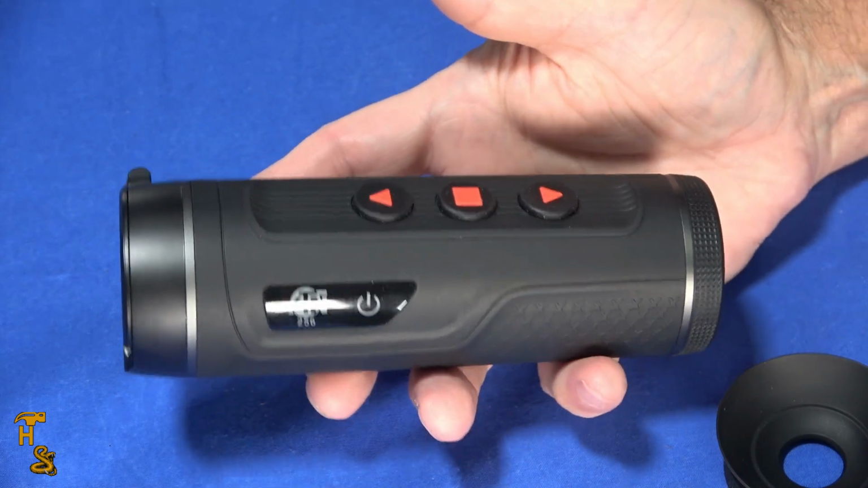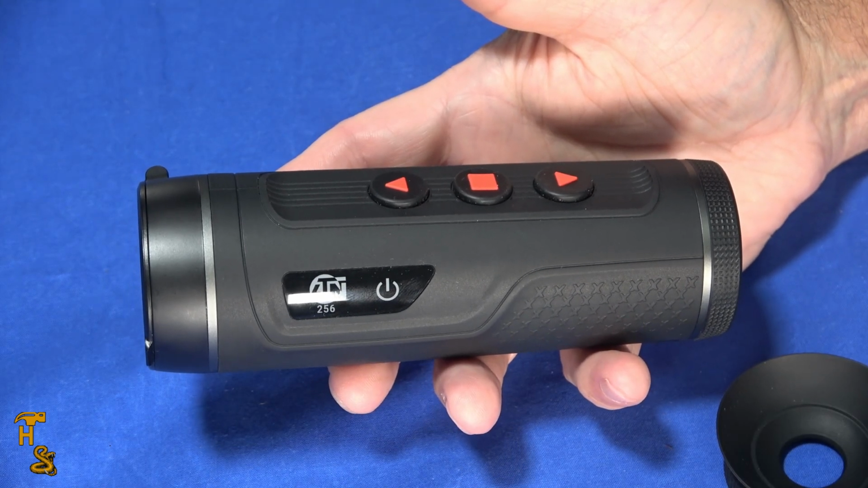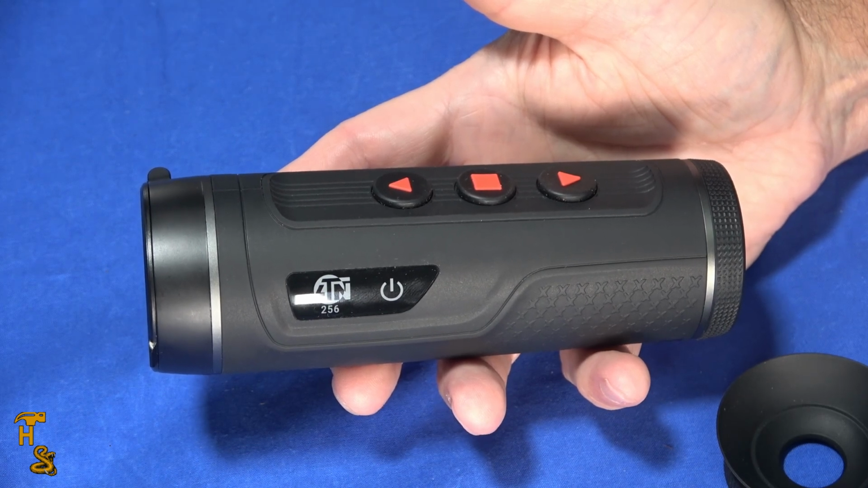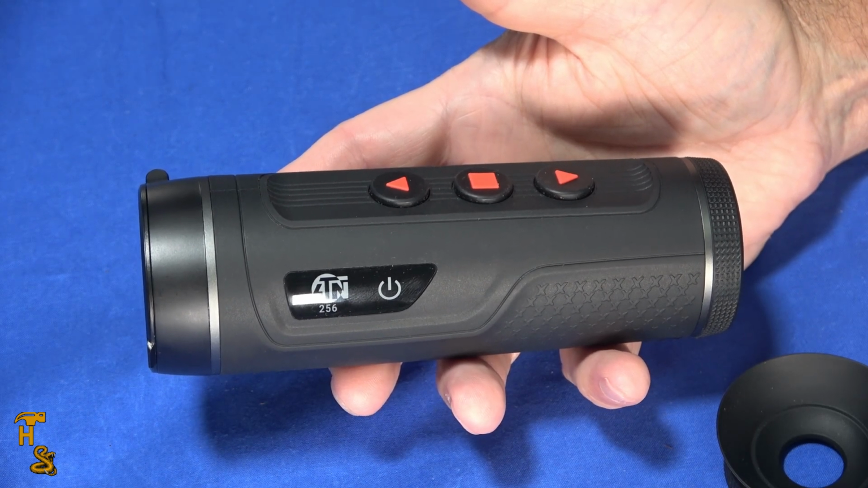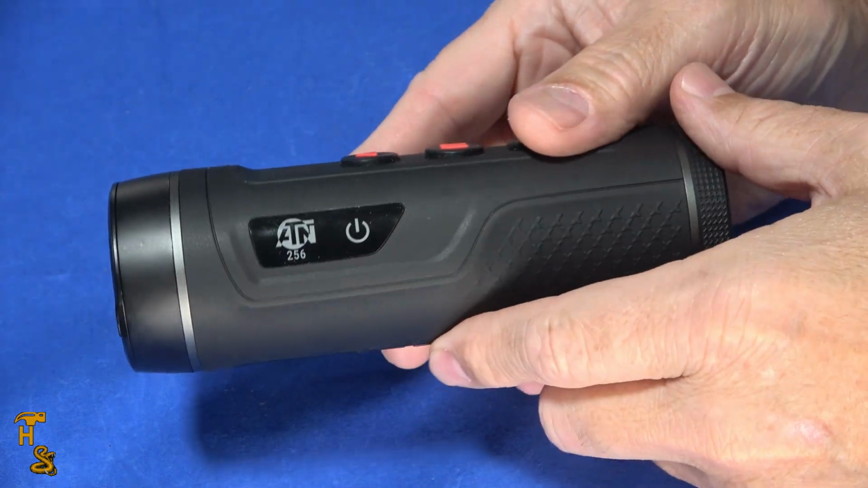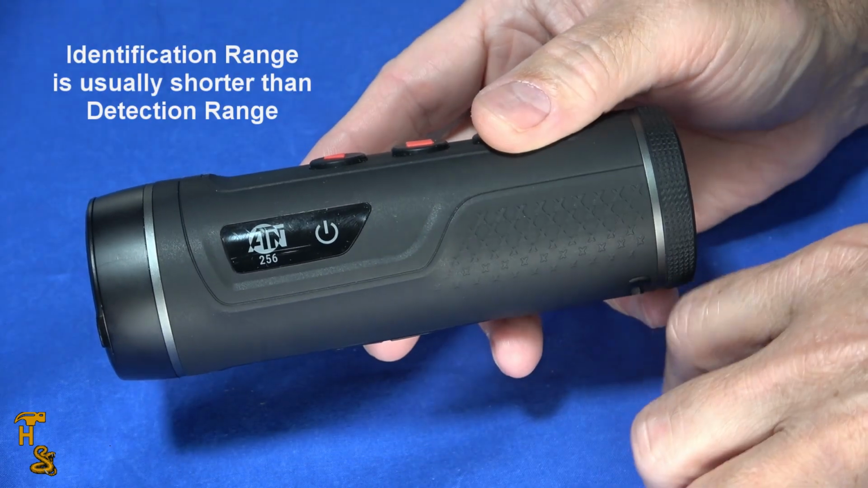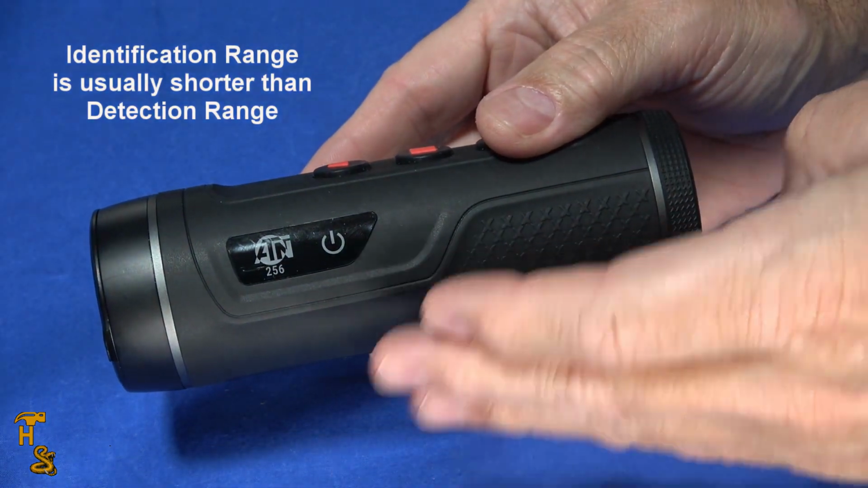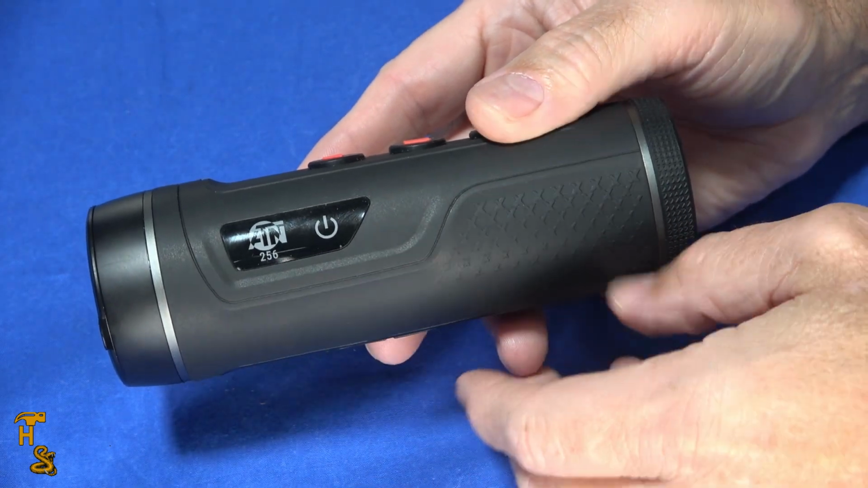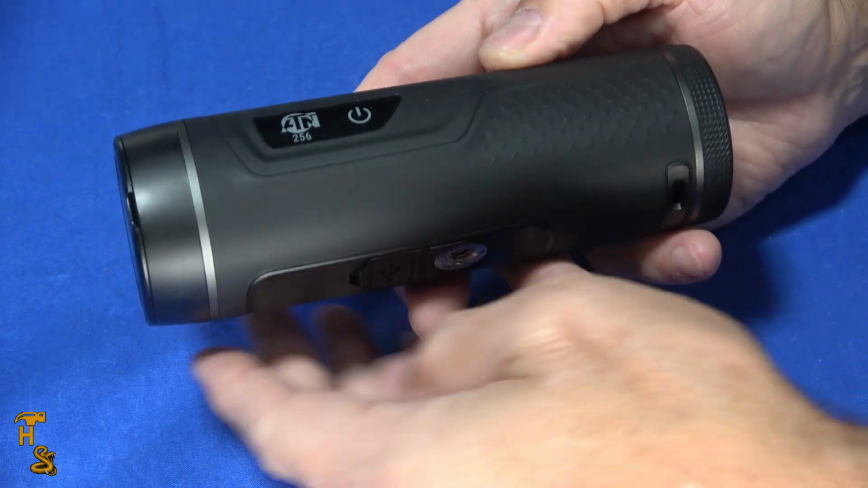And the one thing you look at with any of these types of optics, spotting type optics, you've got a detection range and an identification range. Detection range is you can see there's something there. Identification range, you can identify what it is. I don't see a quoted identification range for this, but a 460-yard detection range, that's pretty good out there. Generally, identification range is a noticeably shorter distance where there's enough of the thing that you're seeing visible to actually say, oh, that's a cat, or that's a coyote, or that's a hog, whatever it is.